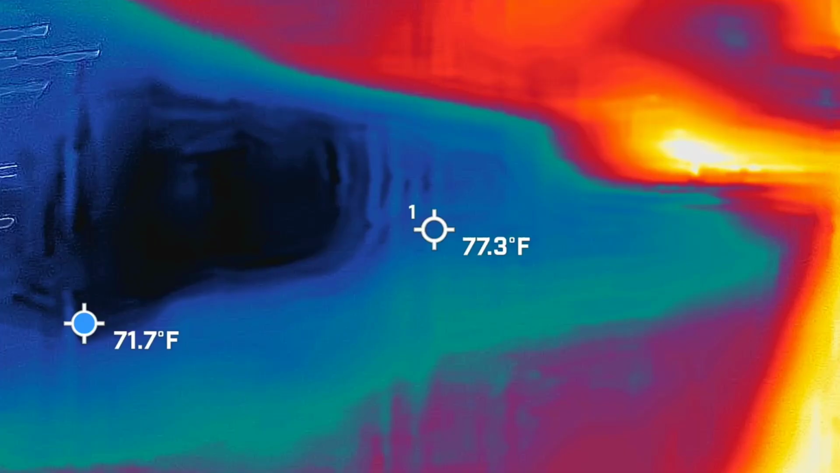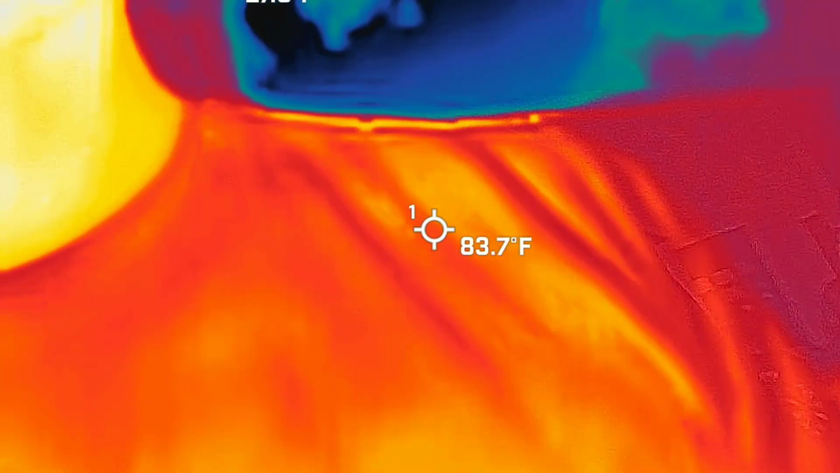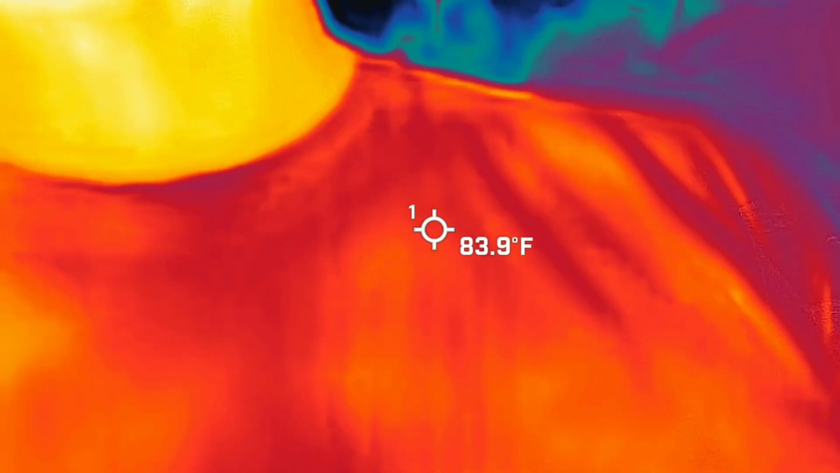This is what firemen would use to actually help save people. So again, this is an attachment for a cell phone. It just makes it nice and convenient so we can use it, and it's nice and light in my bag. Now, you guys can see me in there, red, orange, and yellow guy.